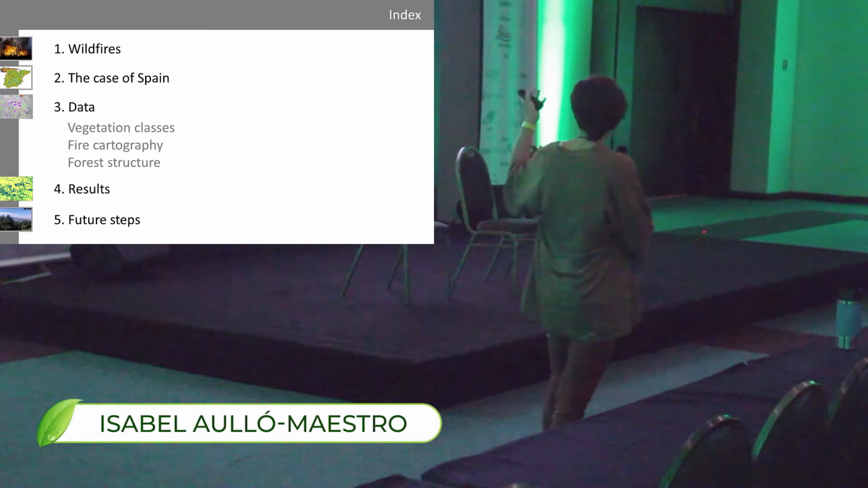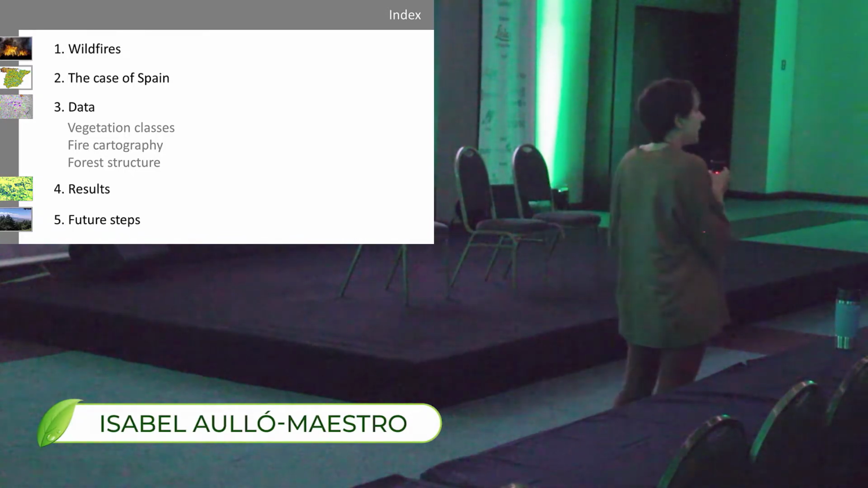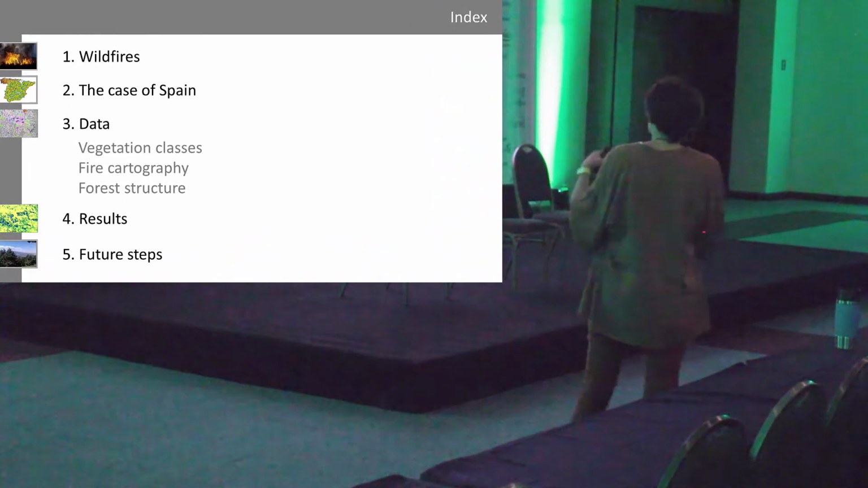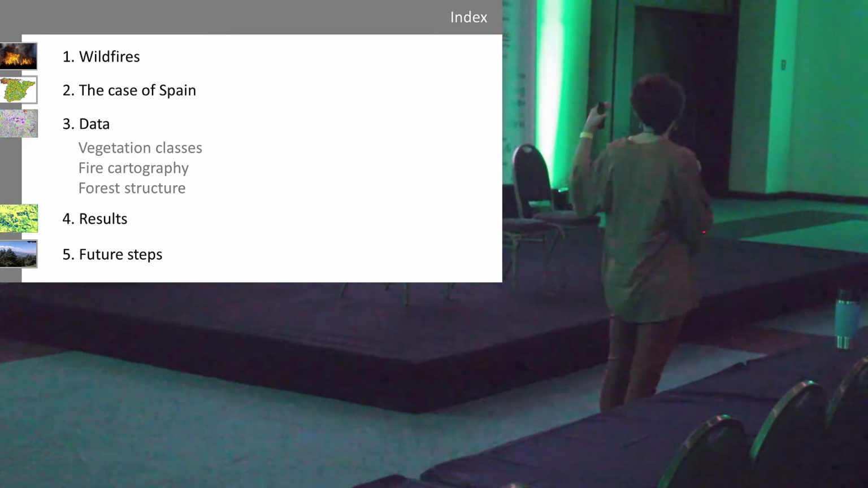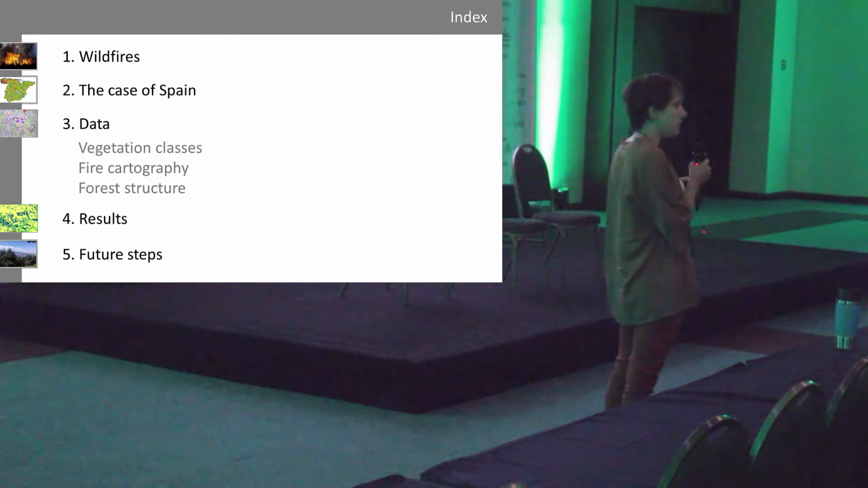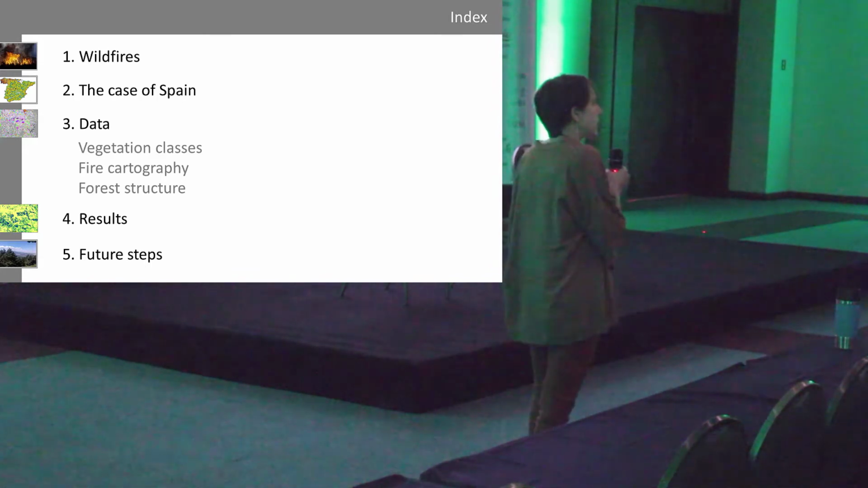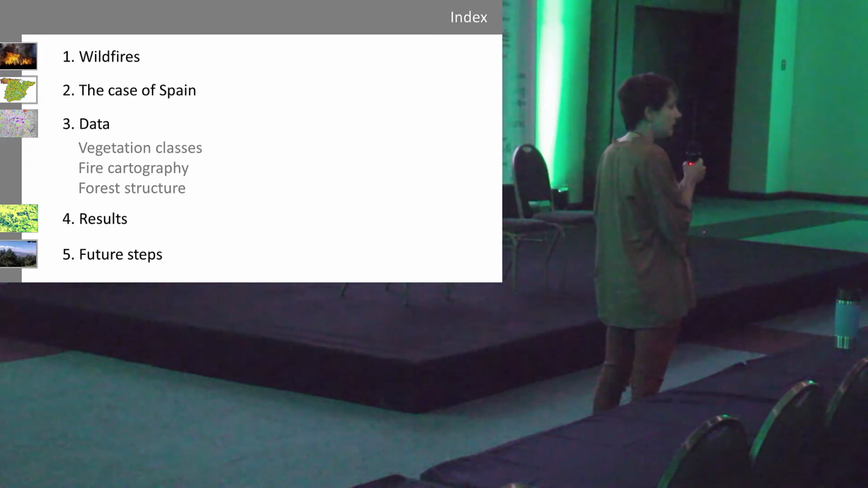This is pretty much the index I'm going to follow. First, an insight into wildfires, then what's happening in wildfires in Spain. I'm going to go through the different data that we use: first, the vegetation classes map, a fire cartography map, and forest structure. Lastly, I'm going to show you some preliminary results and future steps that we might follow.